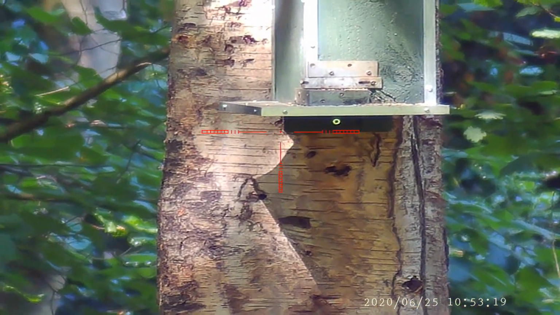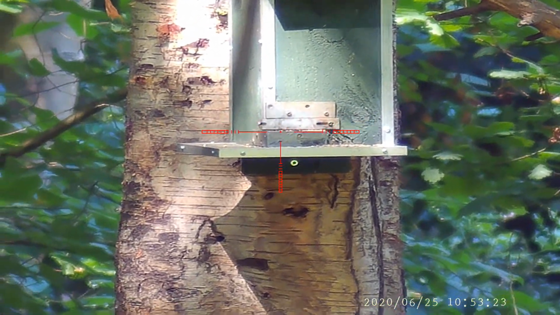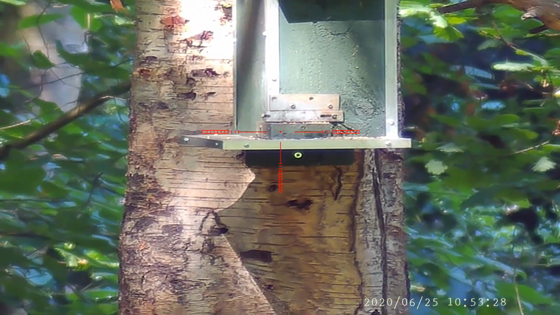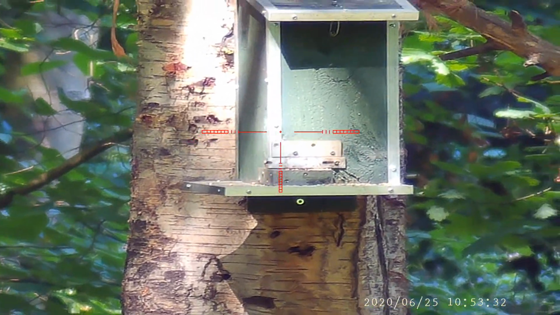I don't think I pulled that shot, but it did look as if the pellet actually went off slightly to the right. It hit the squirrel just to the left of its eye, so it may well have missed its brain, which is why it came off the feeder in a slightly strange way.